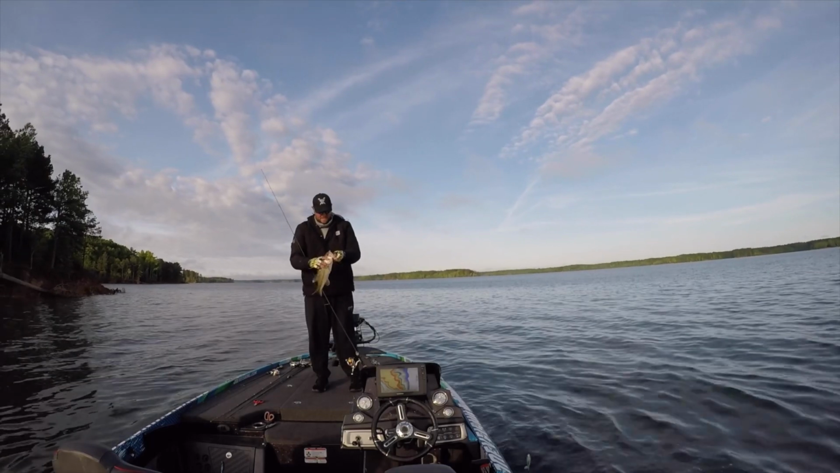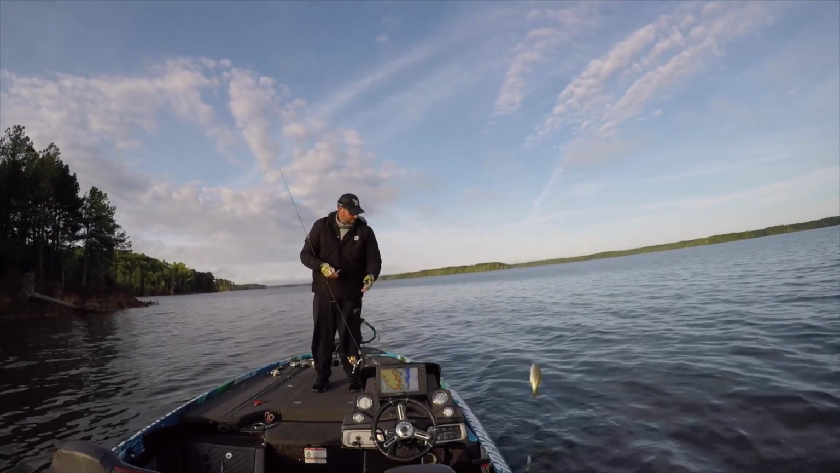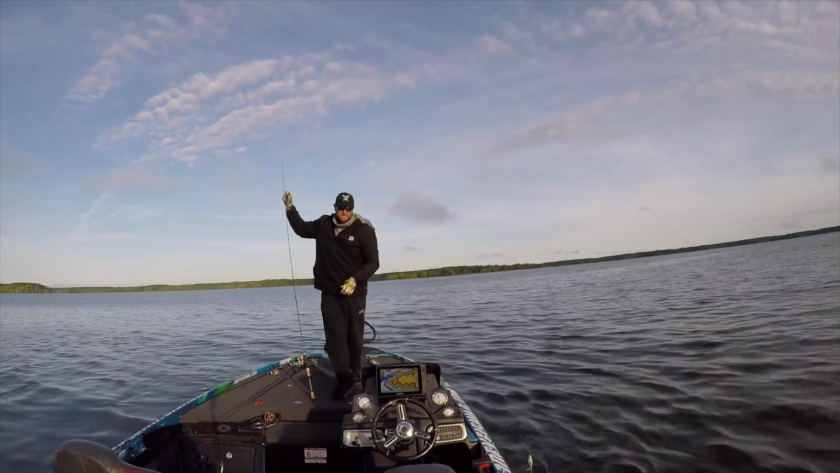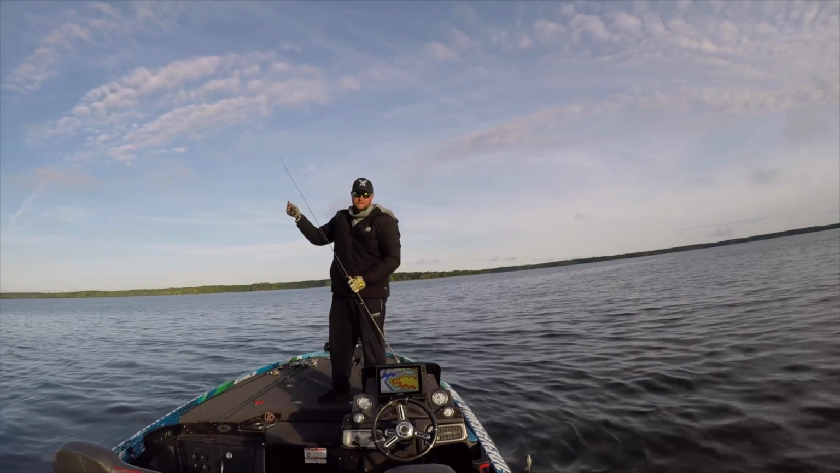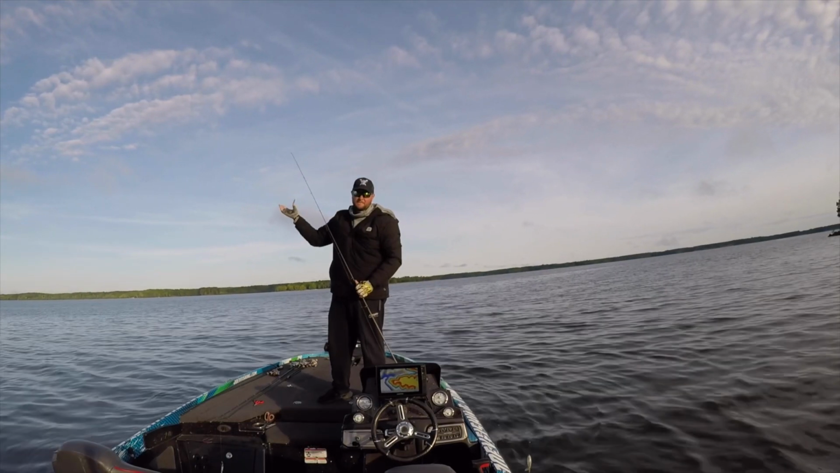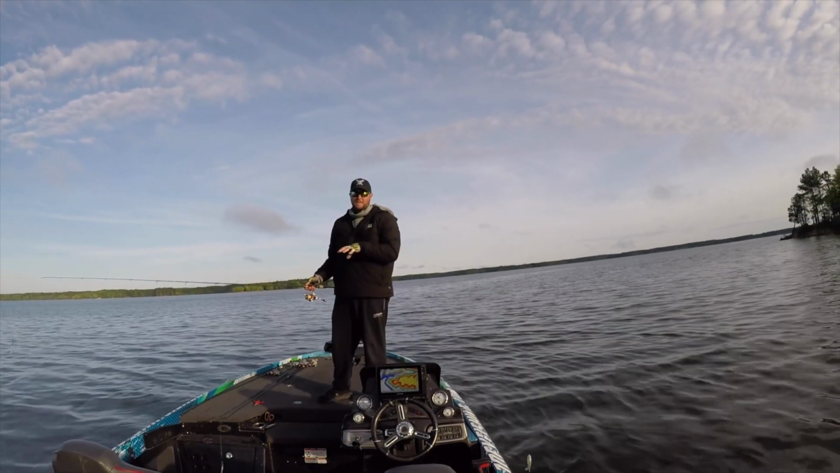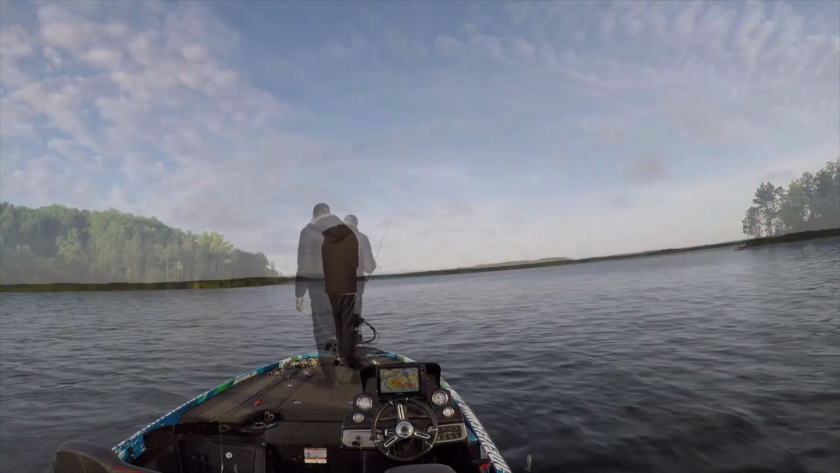It's a decent one. Alright, so I've caught 2 bass on isolated stumps on points. Now, I don't know if those are just feeding fish sitting on those stumps or if they're spawning fish. I really don't know yet. So that's kind of what I want to figure out. Are these post-spawn fish, or are these fish actually spawning on these 6 to 8 foot stumps? So that's the goal, to figure that out.